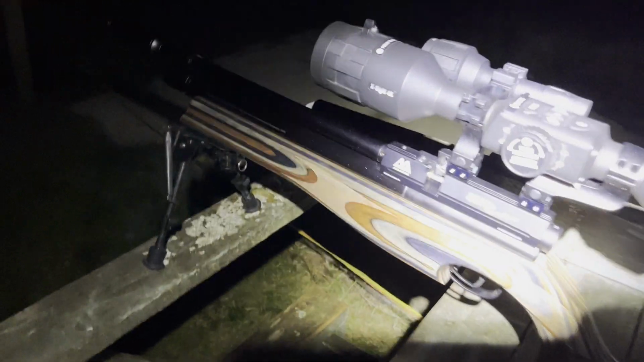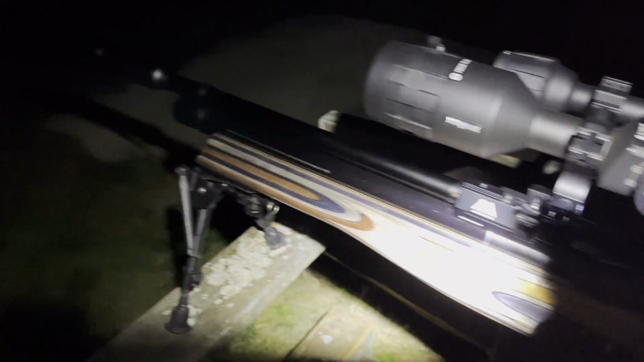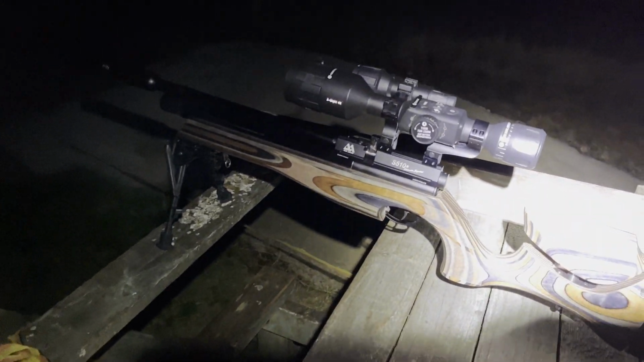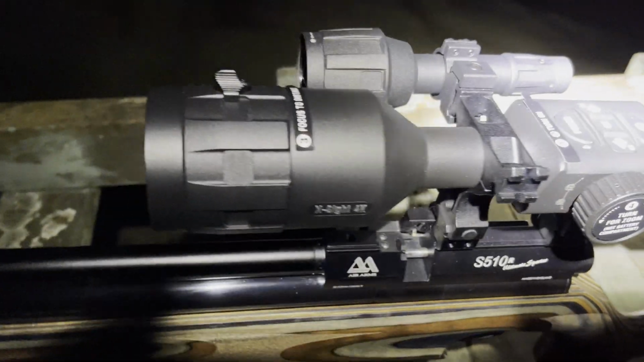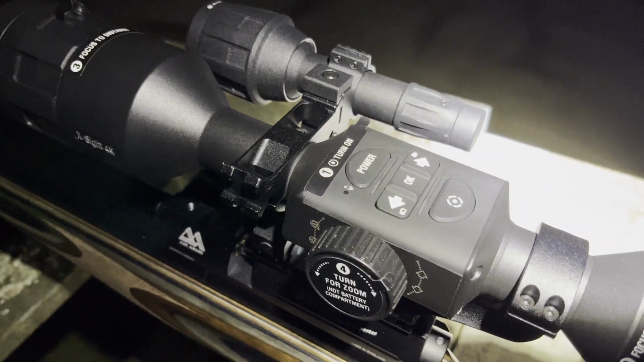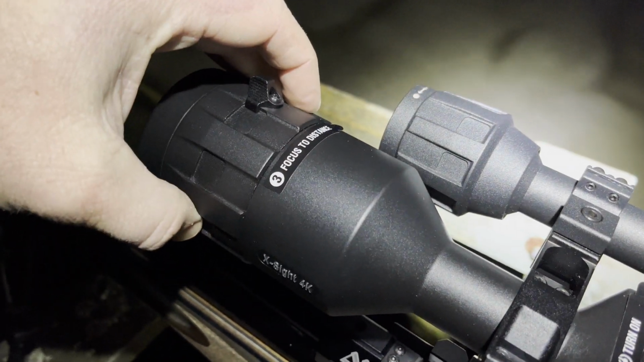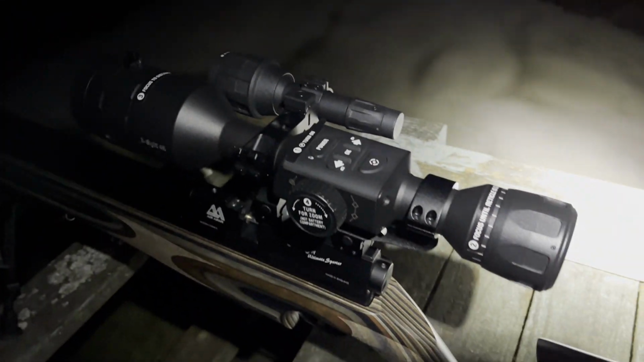So hopefully one of my mates is going to go with me to have a go at a few rats. We'll try it out. He's got a night vision as well now, so further testing. But get used to it first to suss it out. You probably see on the footage that it was going in and out of focus. That was just me adjusting the objective lens and getting the focus right for the distance.